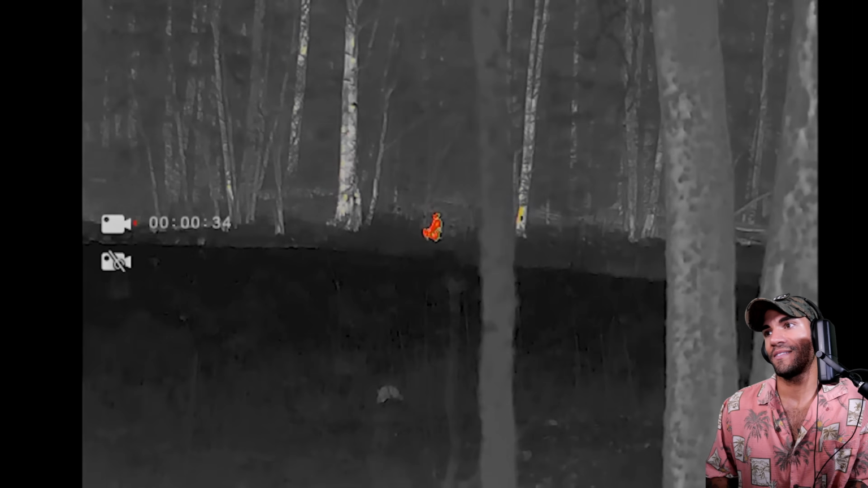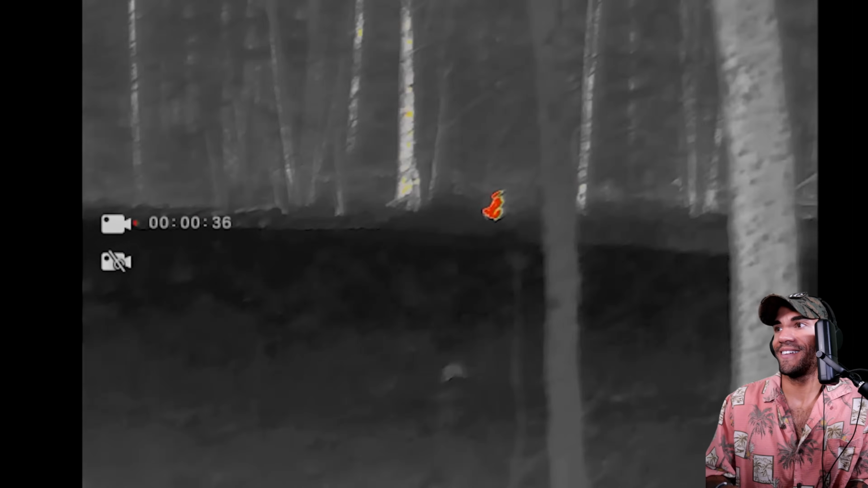We are back at the river crossing, so we just ambushed the enemy. Quickly came back here. Someone's still shooting in the background. Now we're preparing to cross the river again. I can see with my thermal that we have someone on the other side of the river waiting for us.